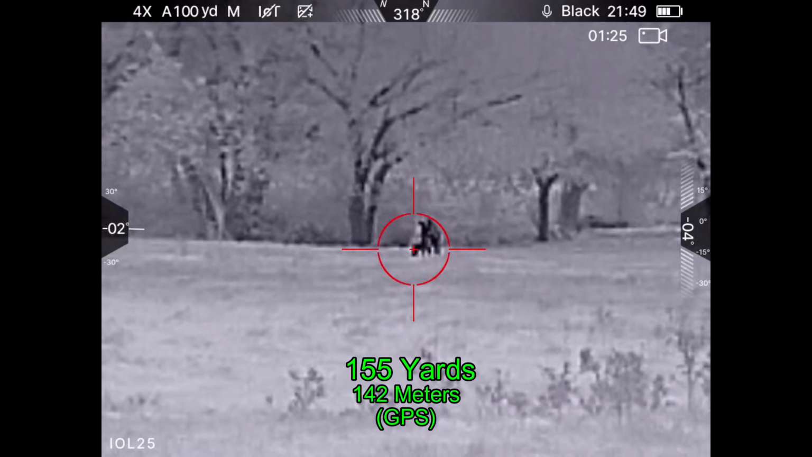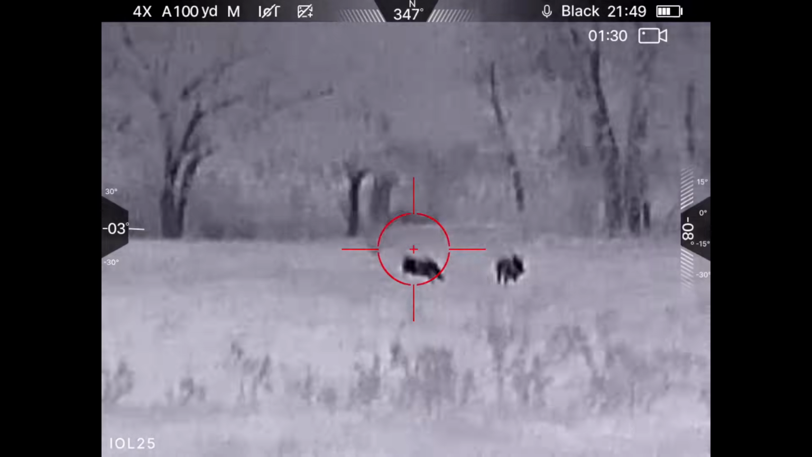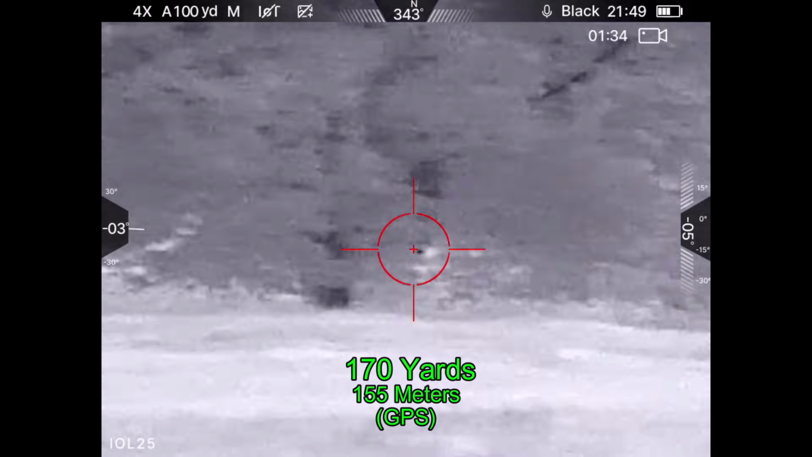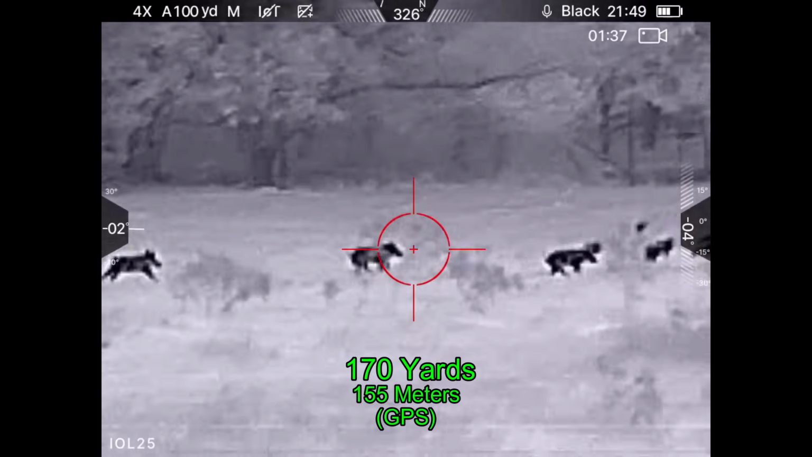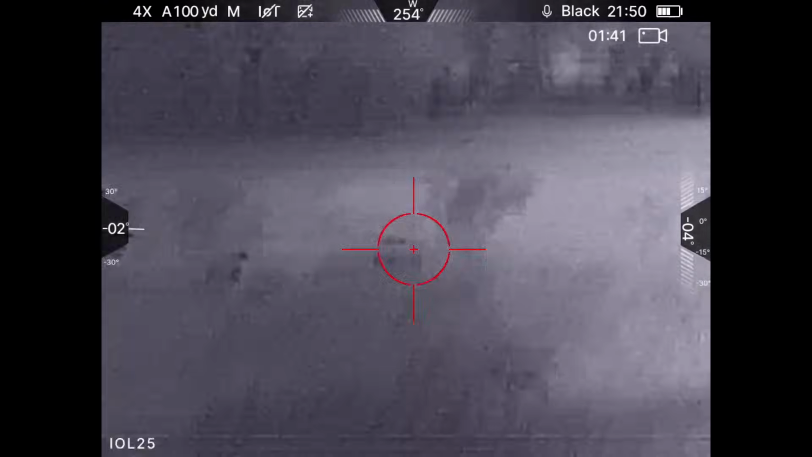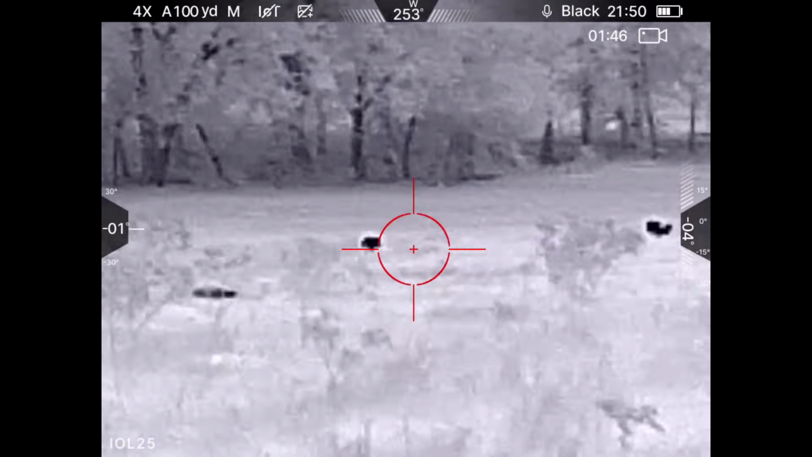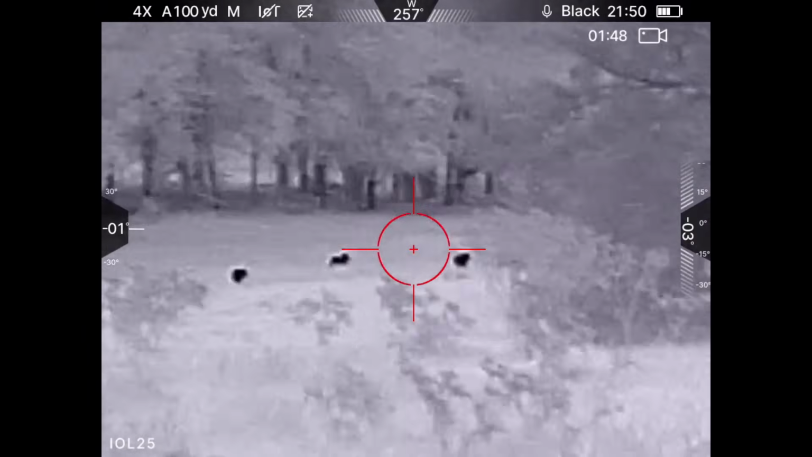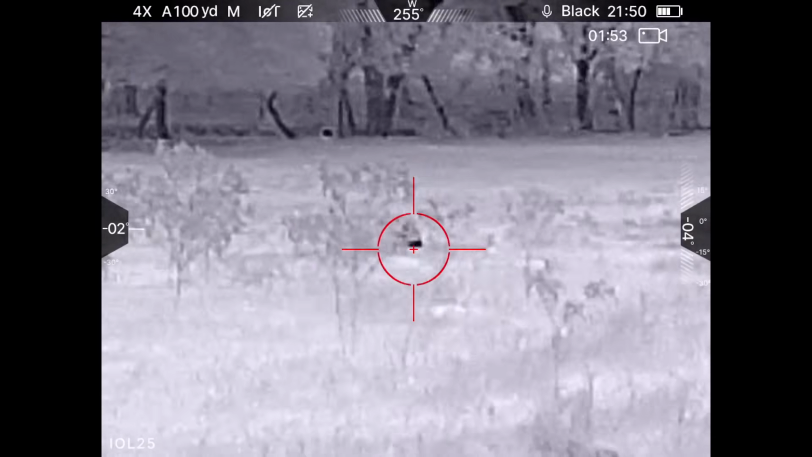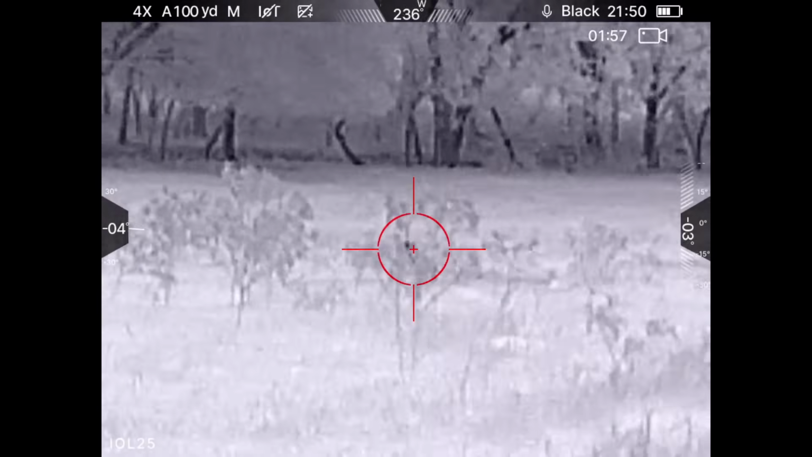Alright, here we go. She's hit. She's hit a second time and goes down. So I follow up on the boar, and I end up picking up on the second runner that goes down, and the original boar eventually goes down. And I do not connect with the shoats. And this one gets some follow-up shots.